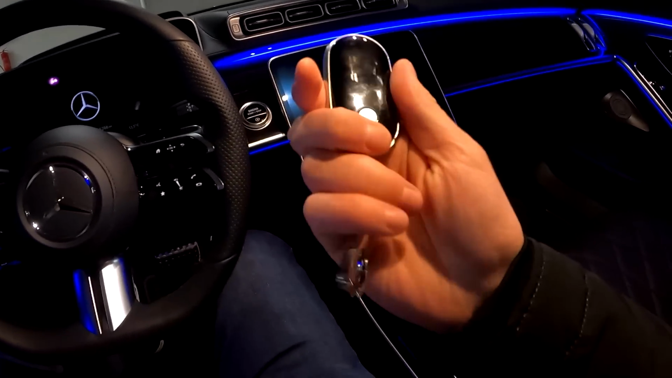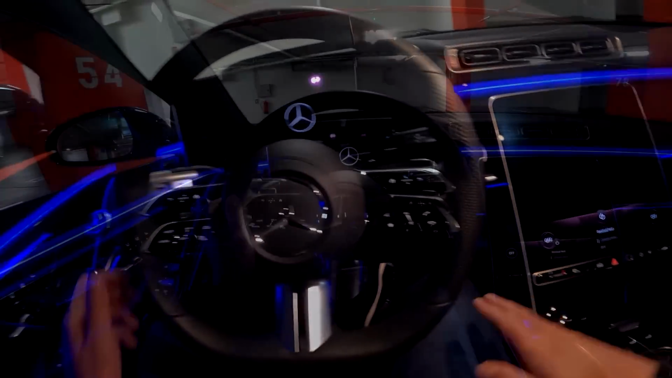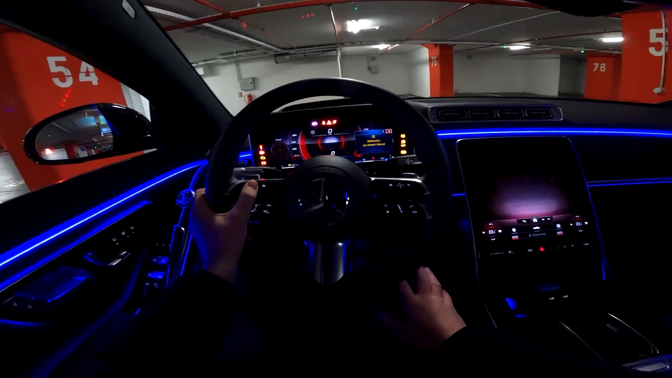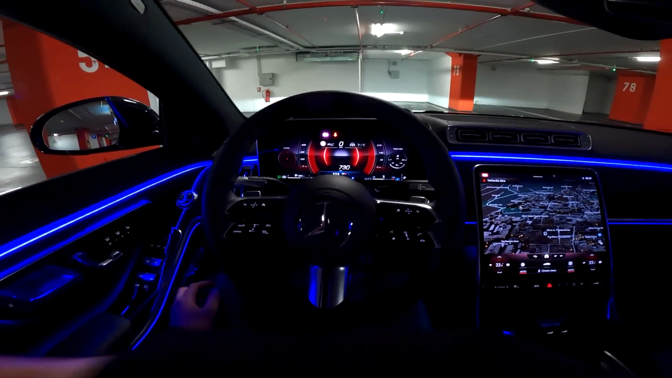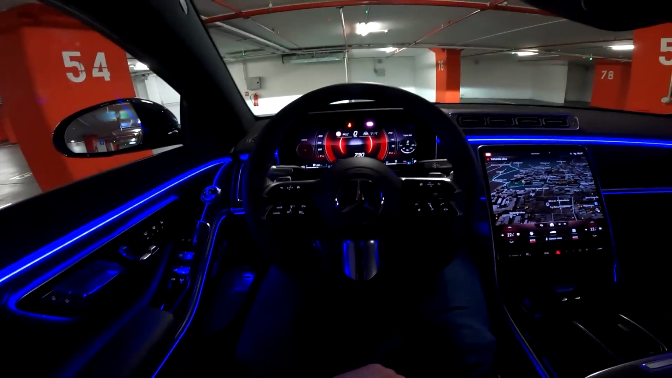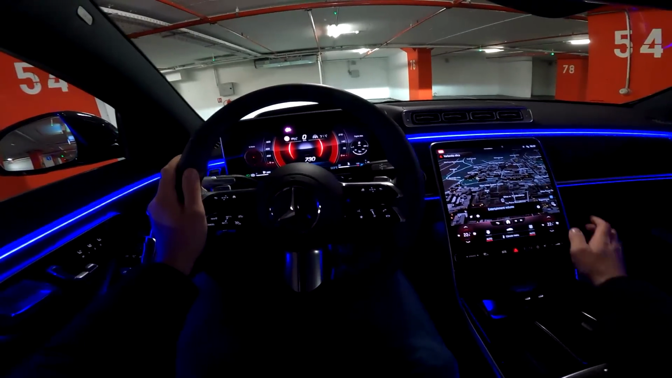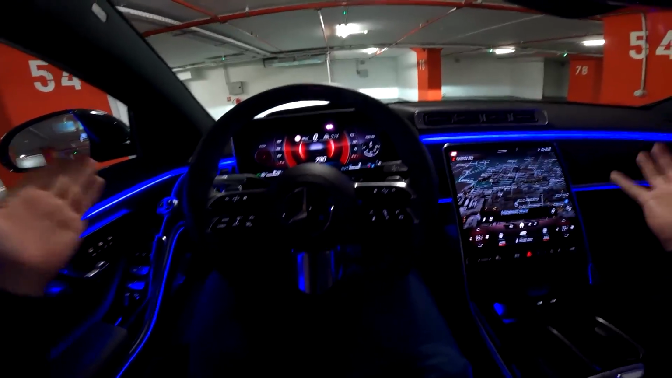And this is the key. We'll put it here, and this is where you start the car. And I mean, what can I say?